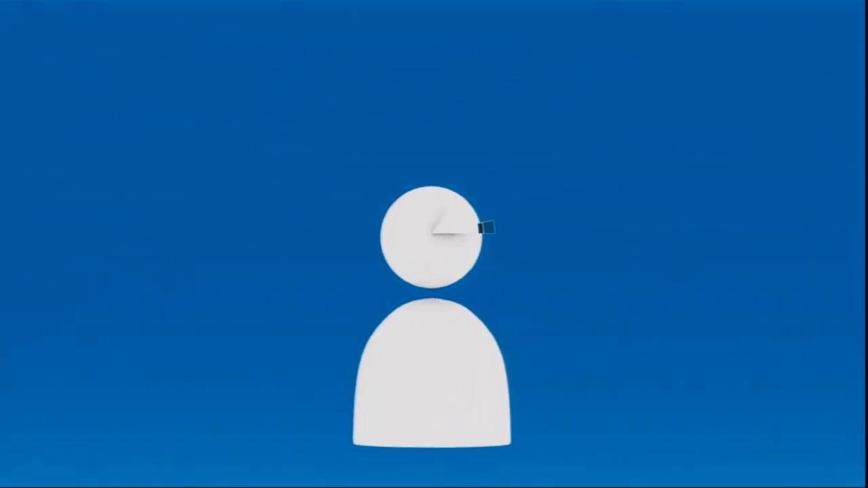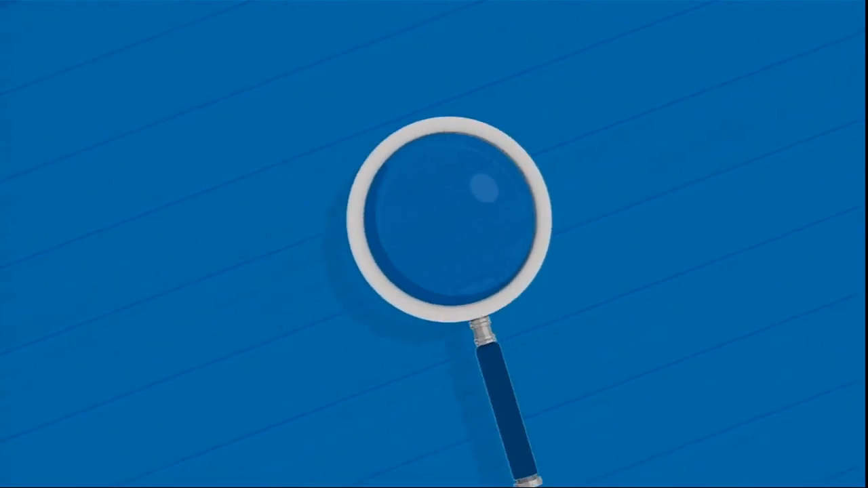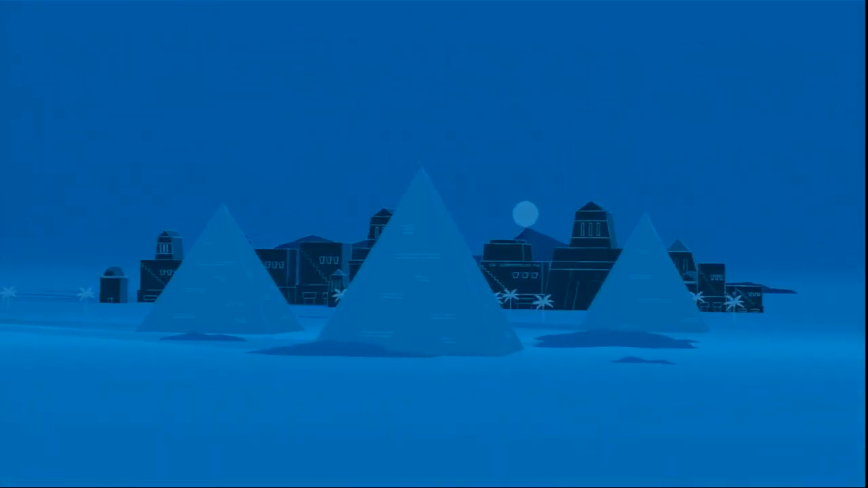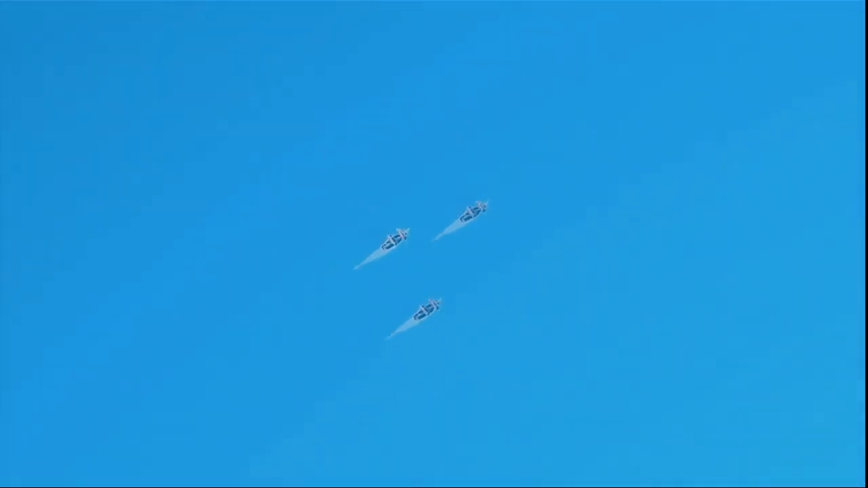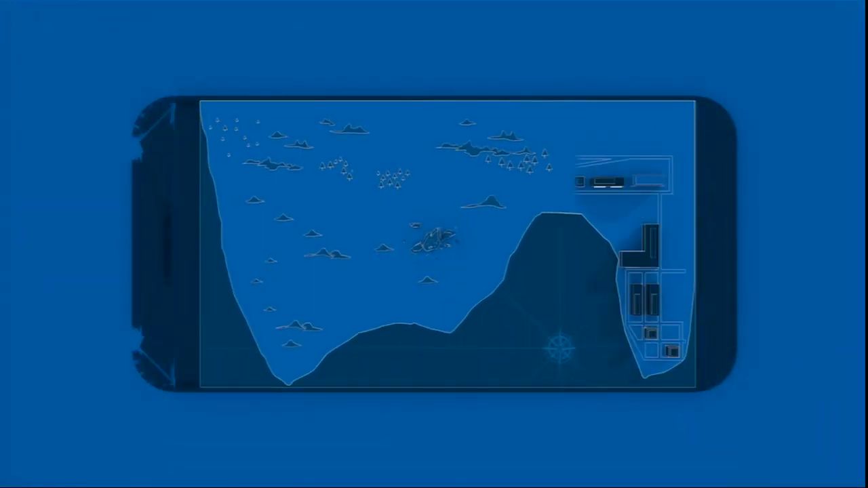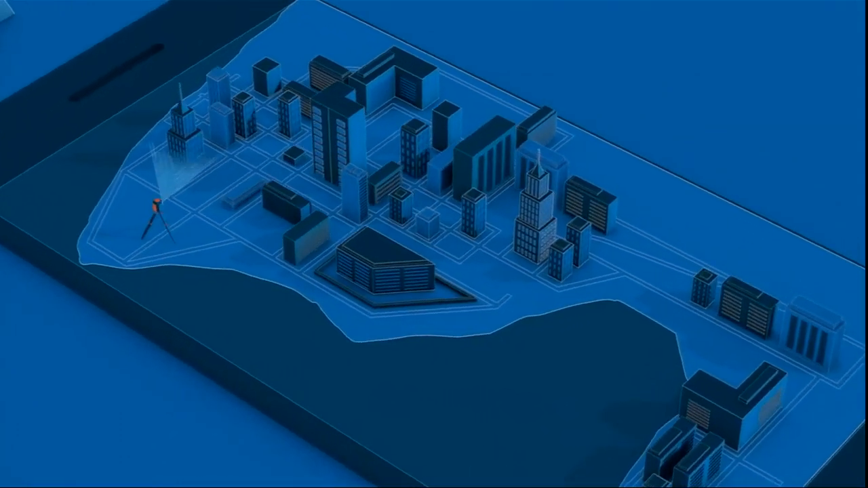As man has evolved, so too has our desire to explore, measure, and understand the world around us. We've crafted tools to build shelter, great structures, and cities. We've discovered new lands beyond the horizon, and new worlds above. We found new ways to communicate and share our discoveries. Paper has given way to digital. Mapping data has moved from 2D to 3D.